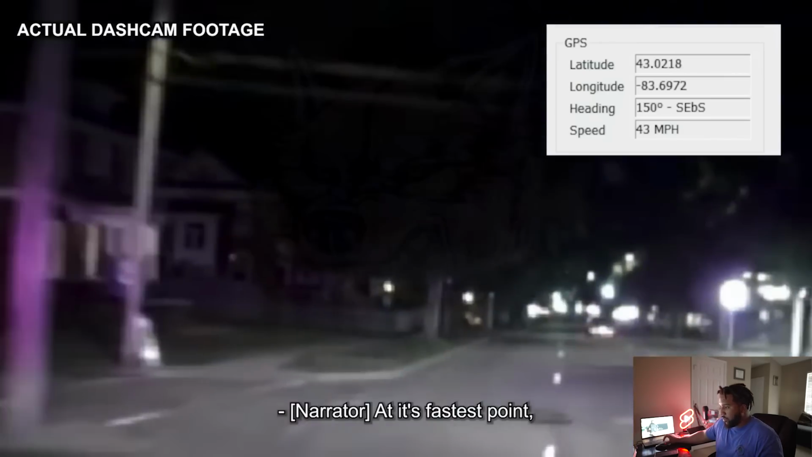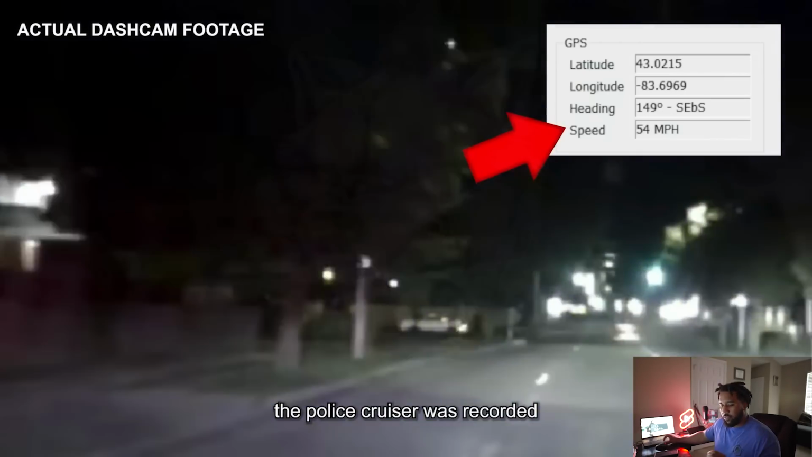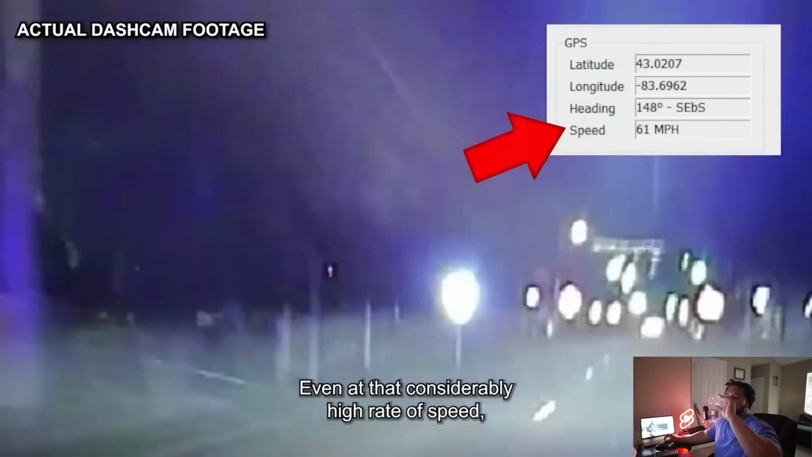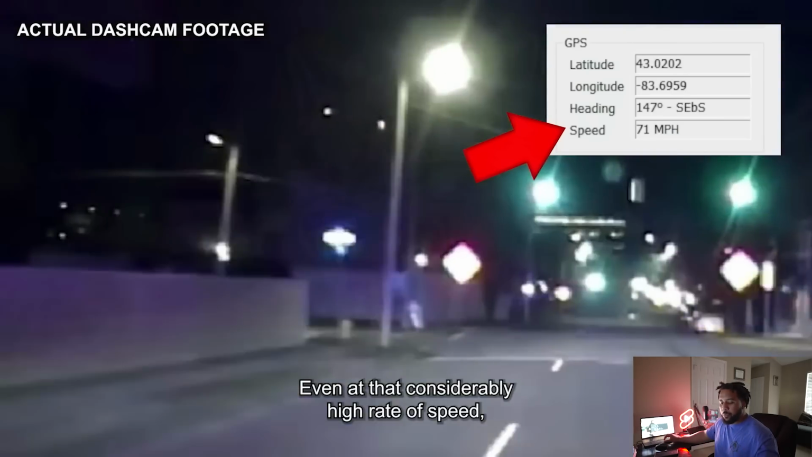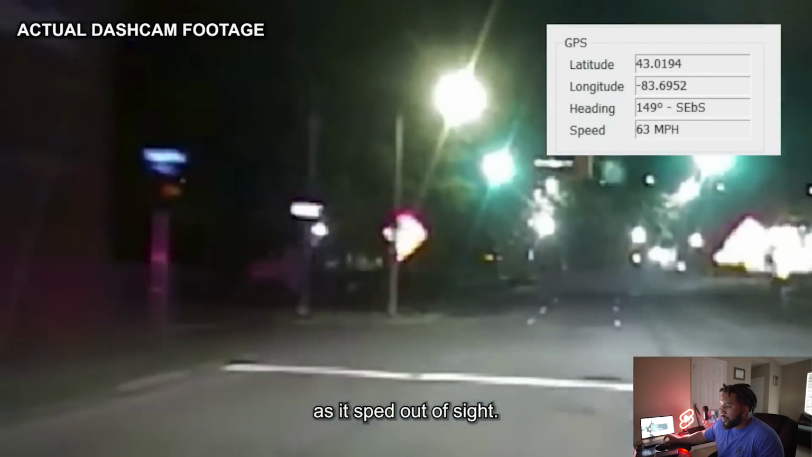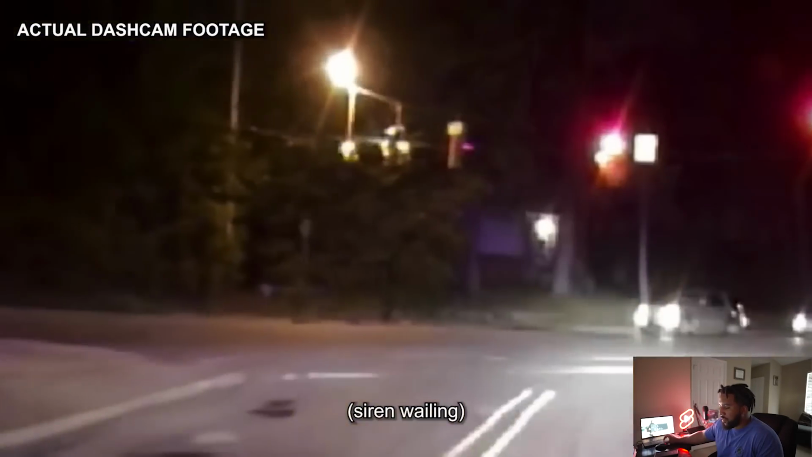At its fastest point, the police cruiser was recorded going 71 miles per hour after the Hellcat. Even at that considerably high rate of speed, the Challenger was still going at least twice as fast as it sped out of sight. Gone.